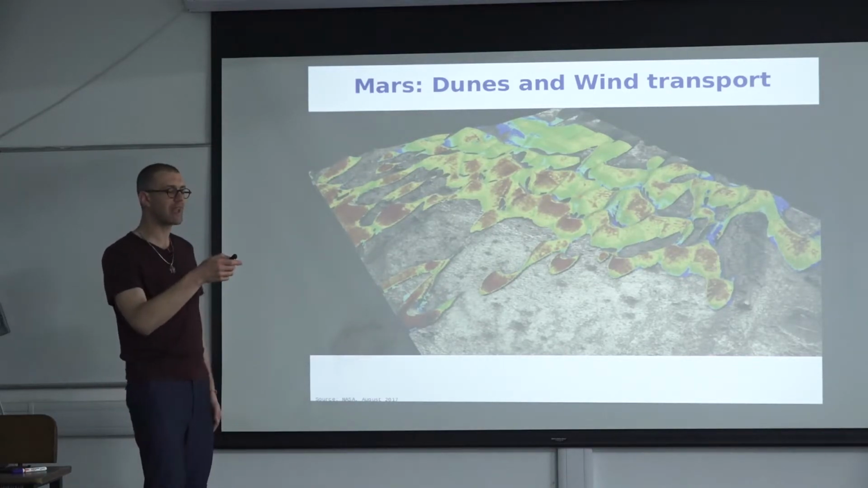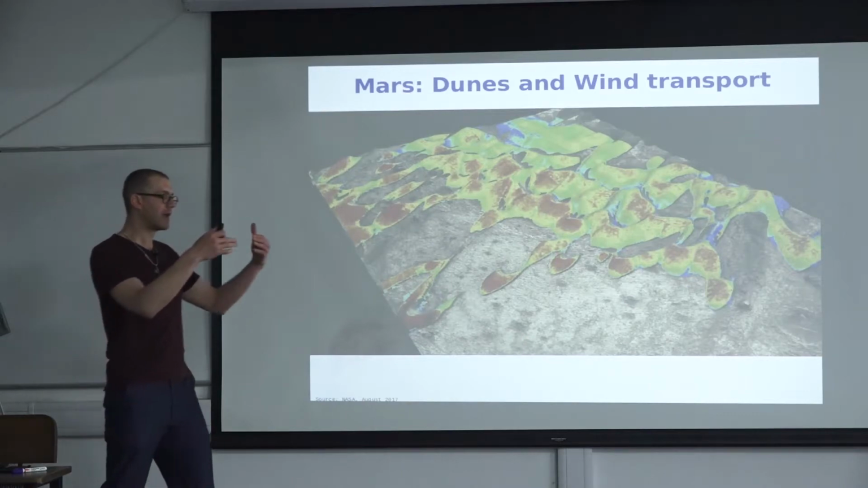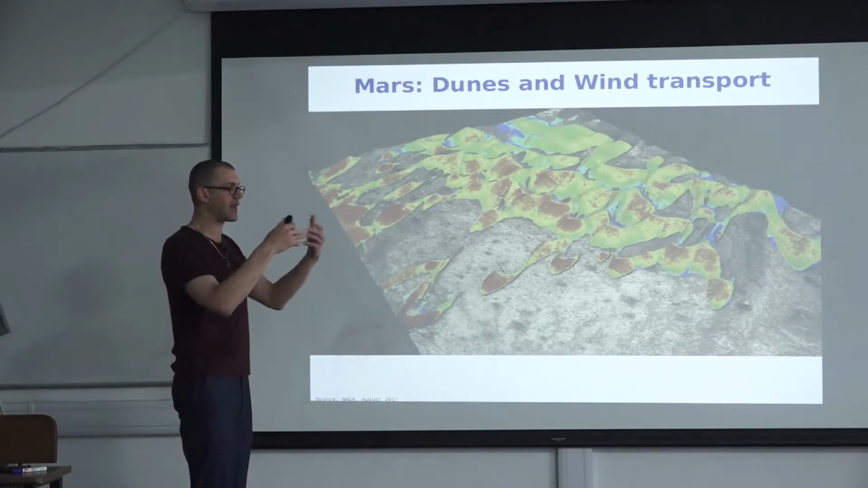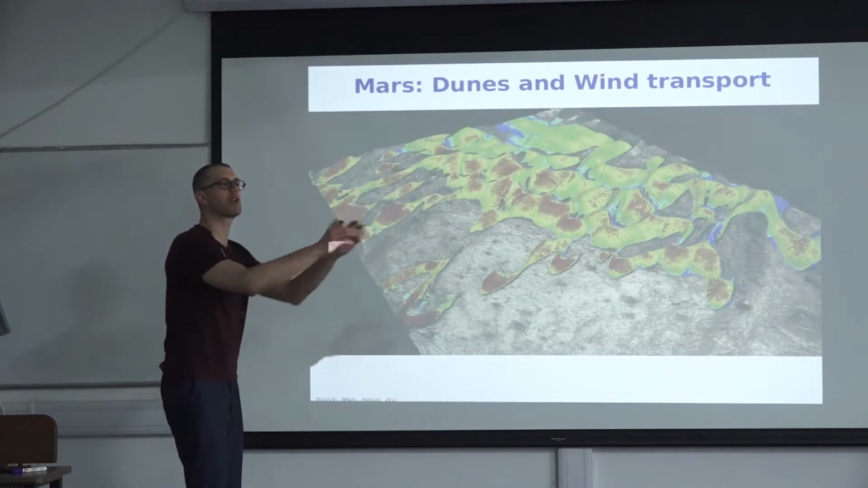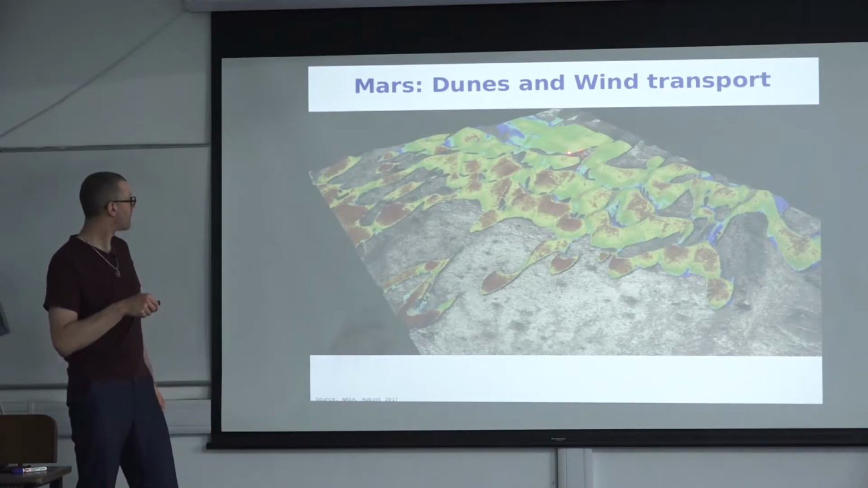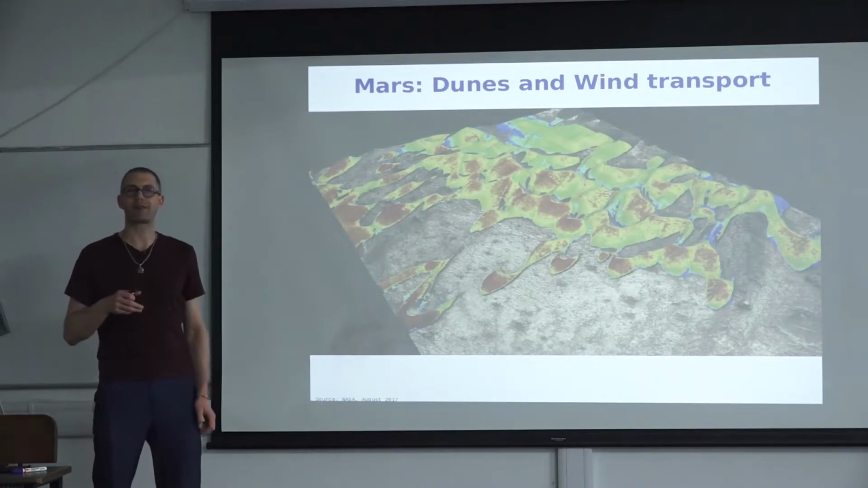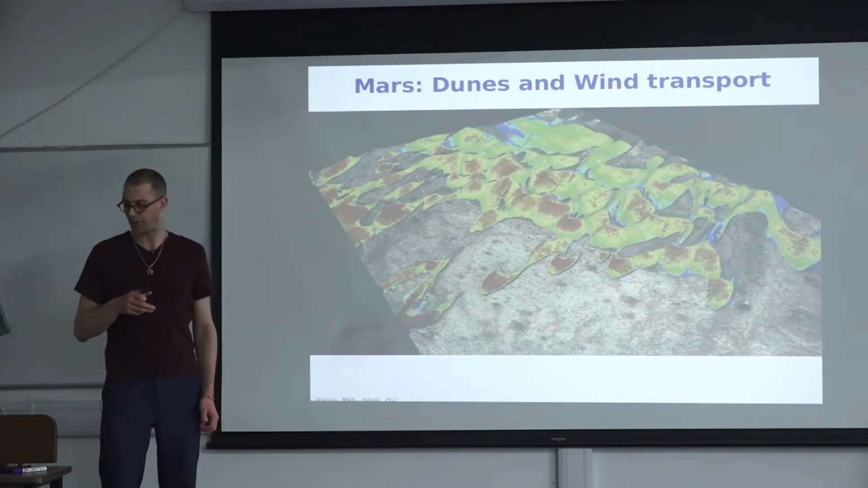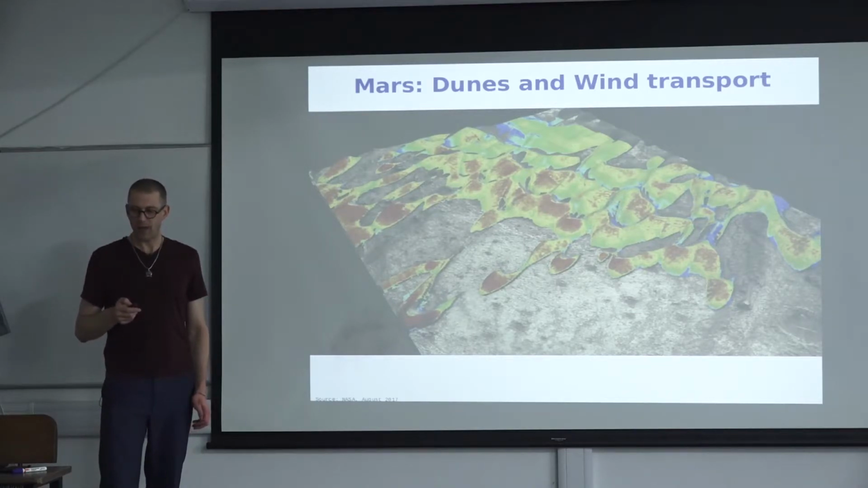So in other words, we can make a mass balance. Those red and greenish colors essentially identify an increase or decrease in the elevation, which just means that we are transporting material forward. So using these data, people have calculated wind velocities and mass transport on Mars, for example, and that then is being compared to the rates on Earth.